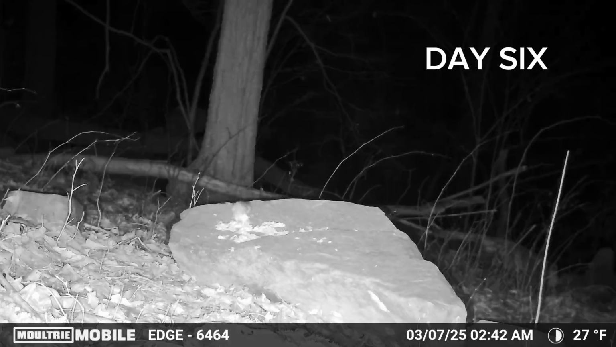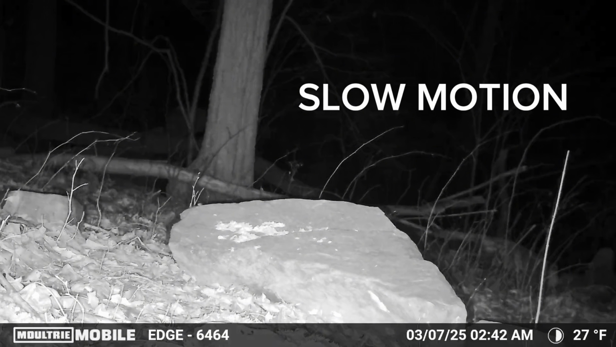This mouse just seems ecstatic to find something to eat, and there it just looks like he ran by, but if you watch in slow motion, he actually grabs a piece of tuna and runs off with it.